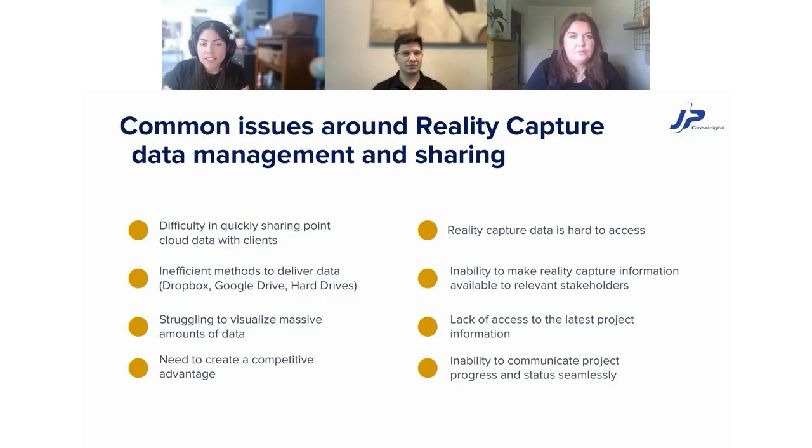Another issue that we face is that reality capture data is hard to access. So once the project is completed, once the reality capture data is done, usually the data is stored in several locations and formats. So that makes it harder to find it when you need it. If the data is scattered across different servers or devices, it can become quite a challenge to find a file, let's say when the design team requires it, or if the customer is trying to look at it again. So we need to make sure that all this data is easily accessible when we need it.